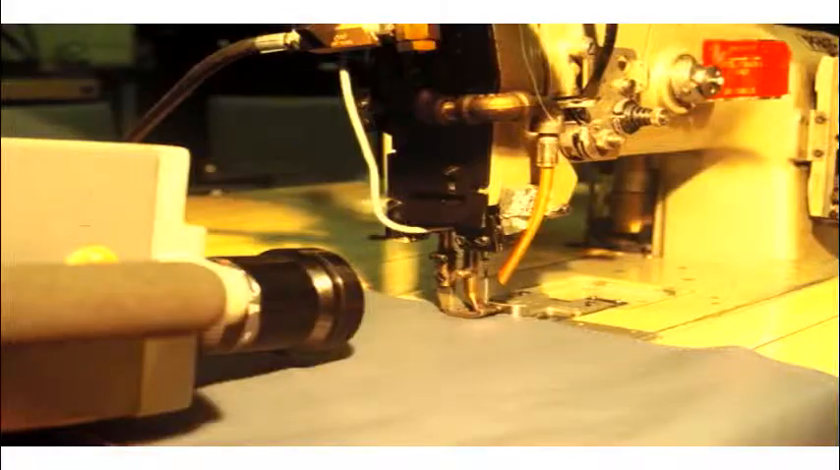This was a sewing job. Got a call from Delphi. We've got a lot of seats, and the stitching is coming apart right at the corners. After somebody sits on our seats for 50 times, the stitch breaks, and it's a warranty repair. And they hired the University of Windsor, and I got called in, and we did a wonderful study.